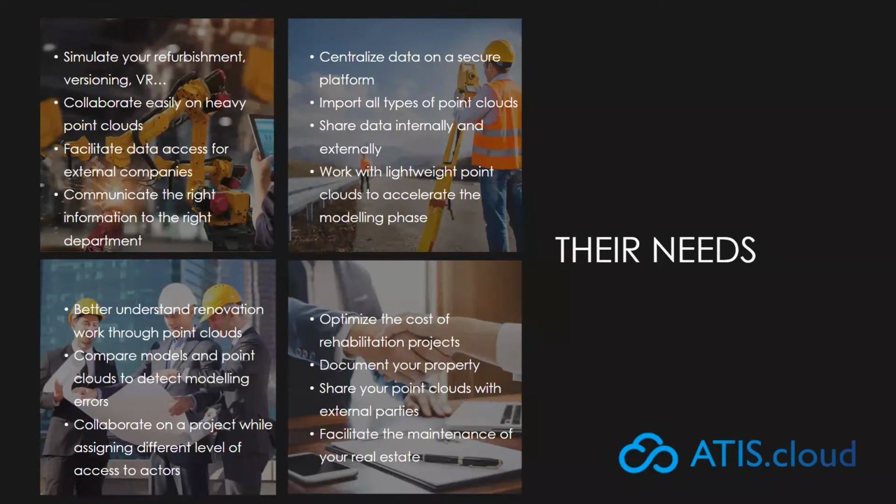The ATIS.cloud team strives every day to listen to the customer in order to understand their needs and translate them into functionalities. For instance, if tomorrow you want to simulate your renovation work or simulate your factory location, ATIS.cloud is the solution for you. And if you want to compare your BIM models to your point cloud to detect any modeling errors, ATIS.cloud allows you to do so with a simple click.